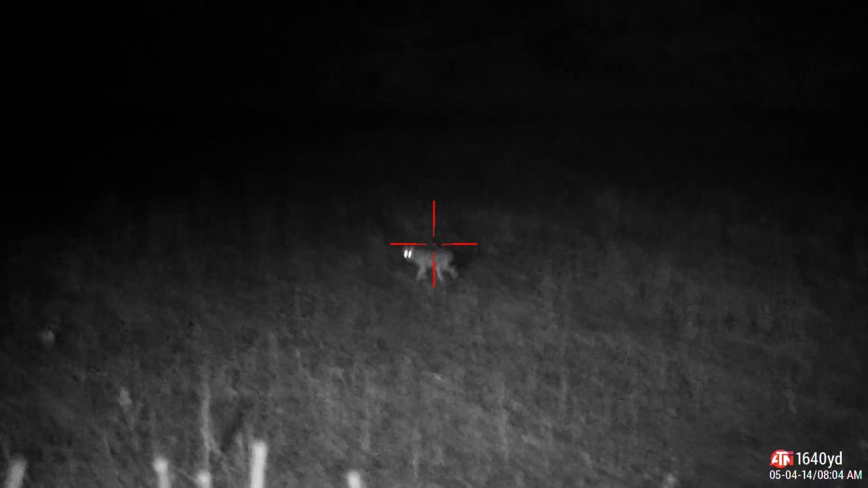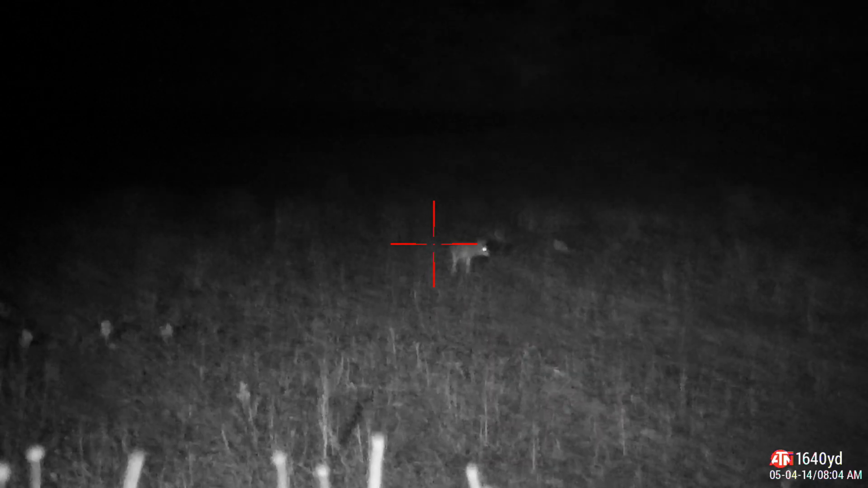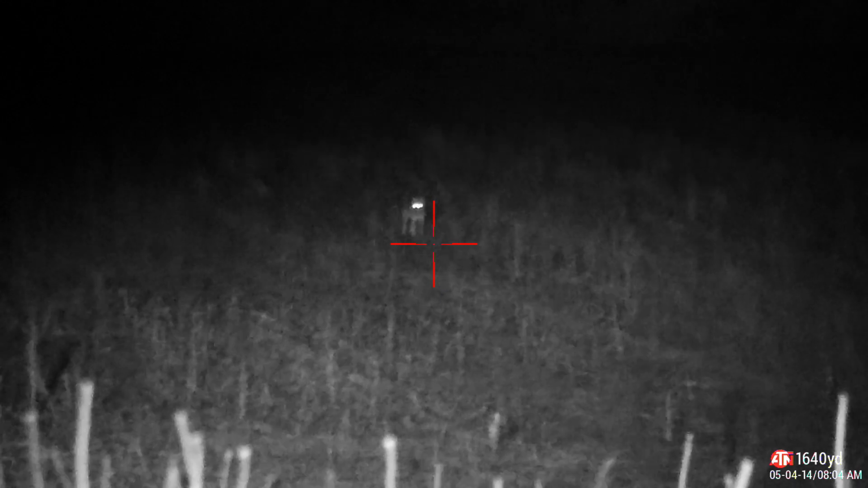Creed's getting ready to shoot. Now after Creed shoots, I'm pretty sure he tagged him. I'm going to switch to the thermal video. Let's see, right here's the shot. And that way I'm able to keep up with the coyote the rest of the way as he goes across the field. You see, he did a somersault there.